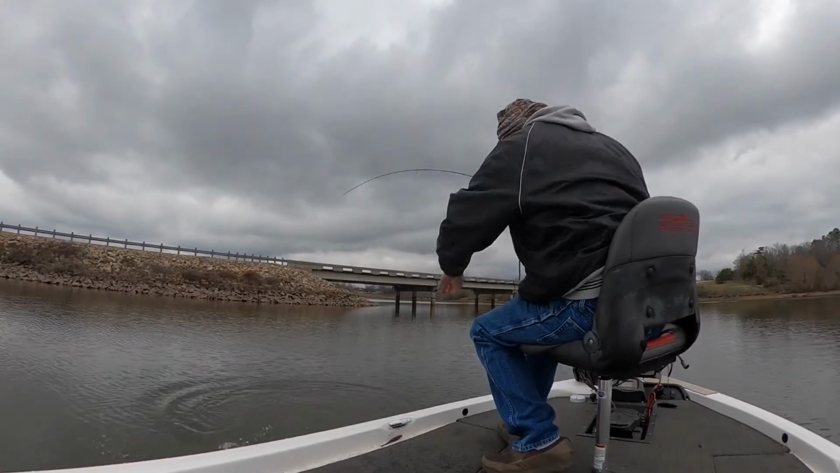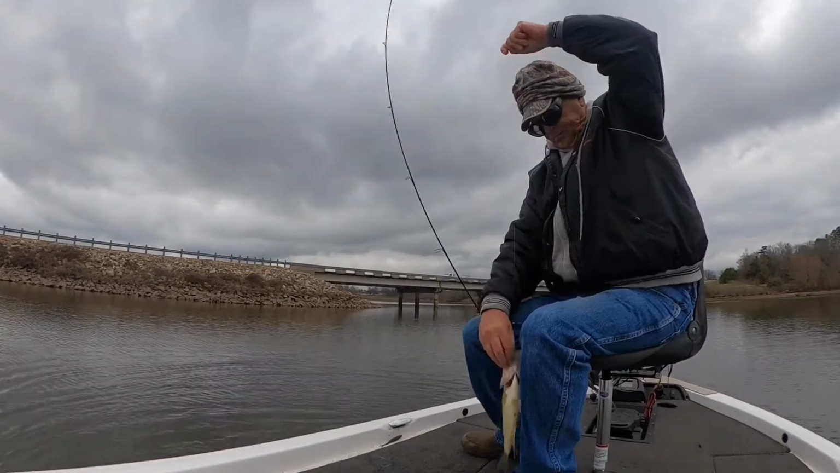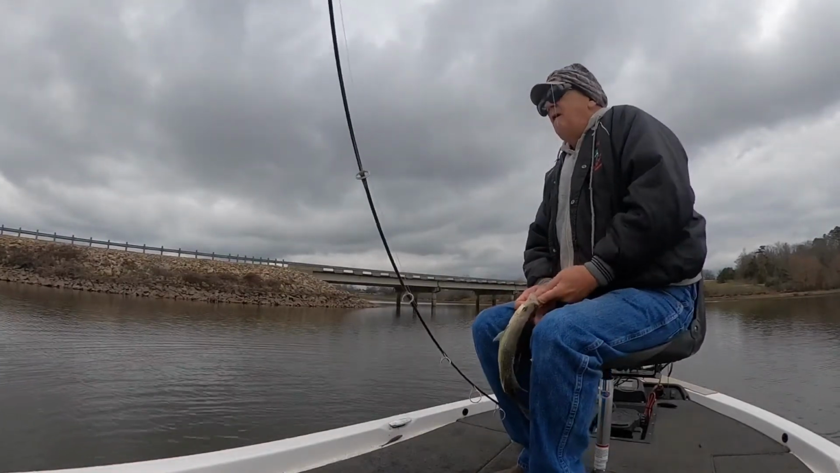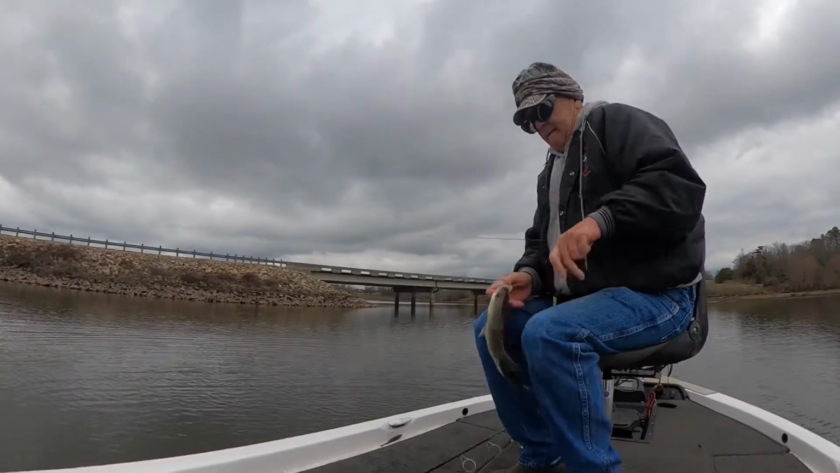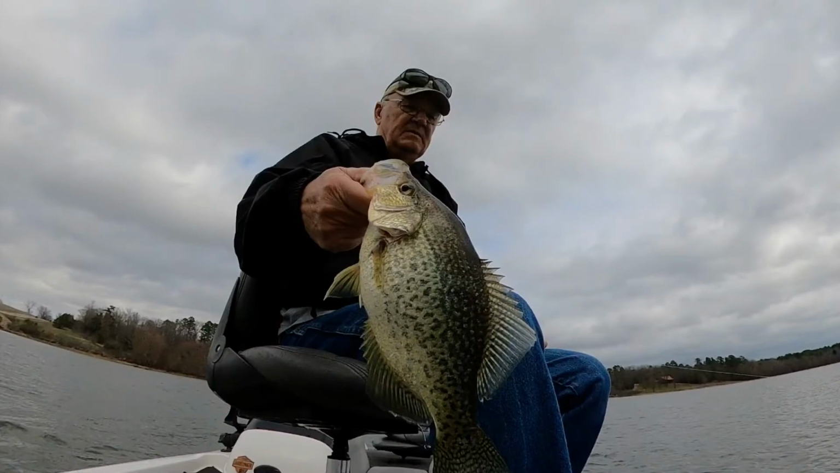As you can see here, it was pretty fast and furious there for a while. Matter of fact, they bit like this until I got ready to go home. This is a screenshot of one of the crappie that I caught. This fish is probably a 2 to 2.5 pound crappie. This is pretty much the average size for the day I was there, and the second day that I show in the video.